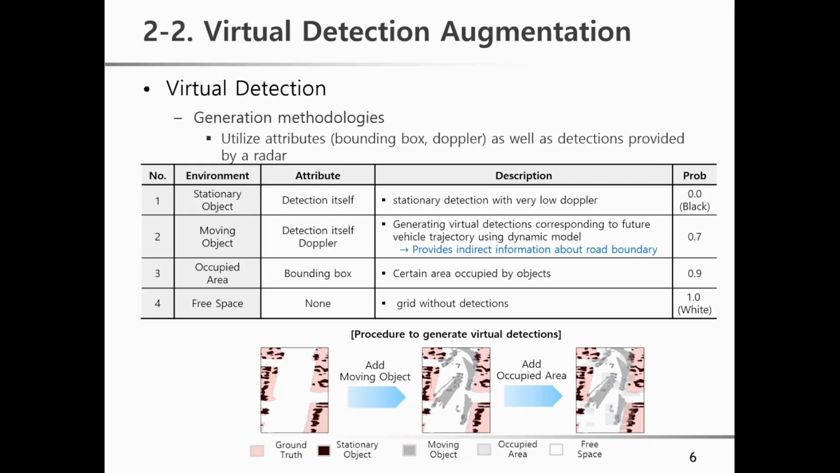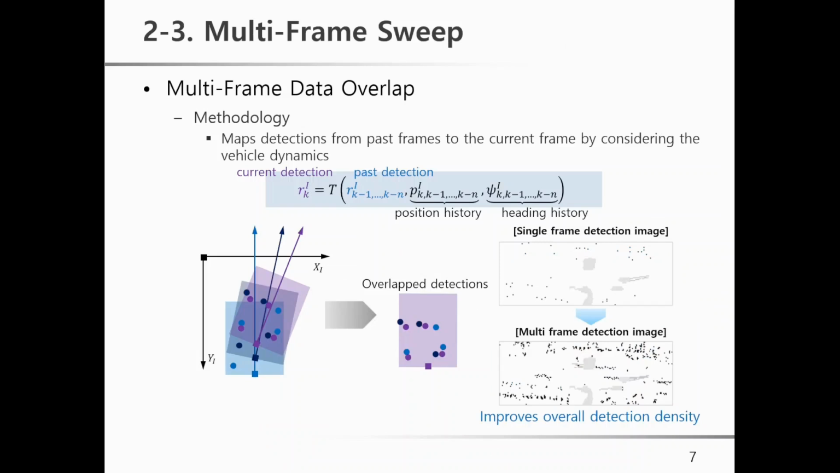The third part is occupied area. I use bounding box information to identify areas occupied by objects and assign 0.9. Finally, if there is no detection in a certain grid, it is free space environment and the probability is 1.